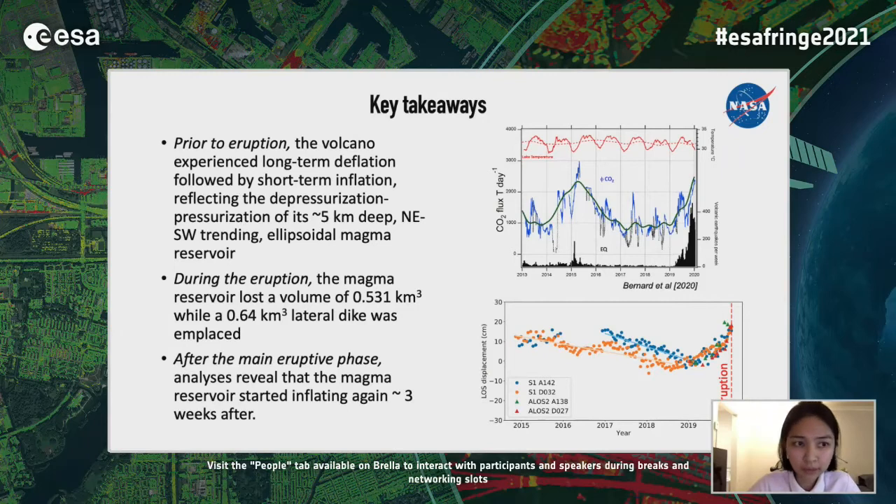So just to summarize this talk, prior to the eruption, we saw that there is a long-term deflation followed by a short-term inflation period, reflecting possibly the pressurization of the 5-kilometer deep magma reservoir at Taal.